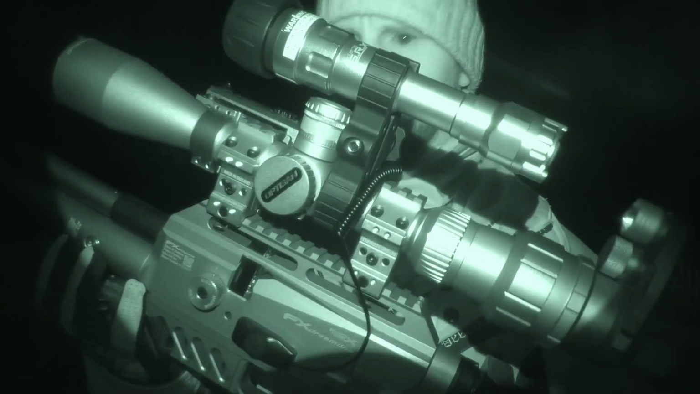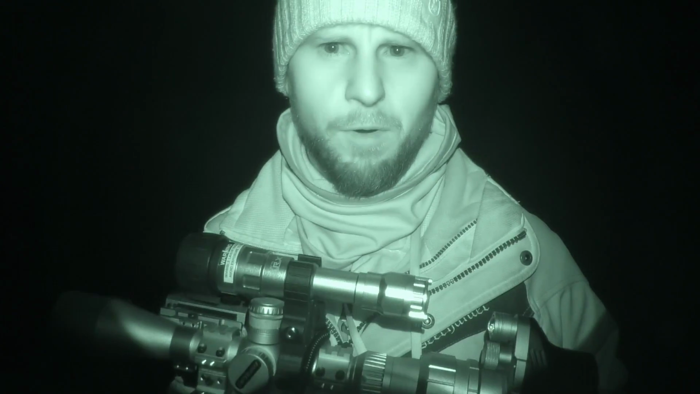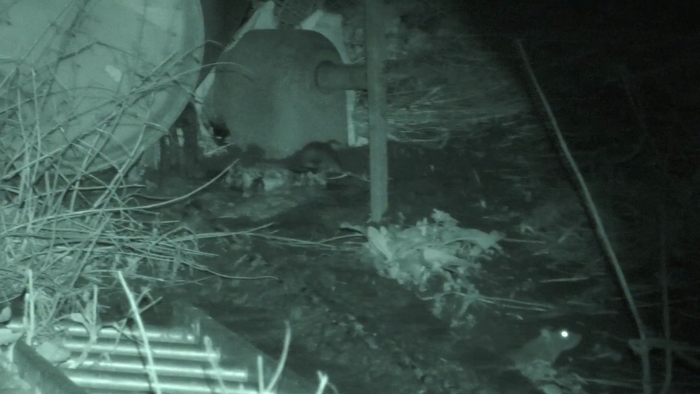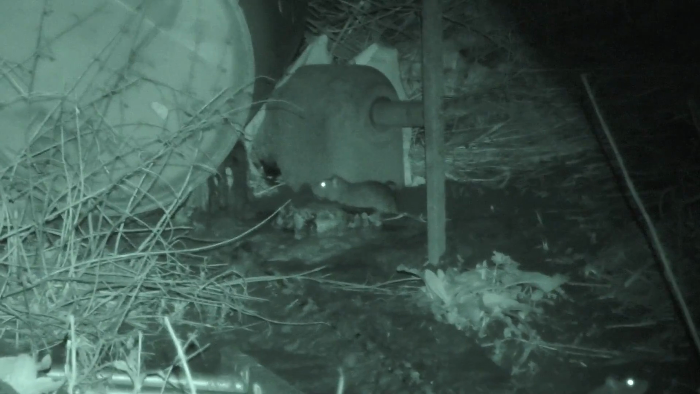But just before I do that, I'm going to be using the FX Dreamline tonight, just for a bit of a change. A bit more power than a sub 12, but not quite as powerful as my Impact shooting slugs. Just kind of a middle ground. If you want to know all the details, check the video description. It tells you the setup pretty much. It's shooting 25.4 grain FX pellets at 840 feet per second.